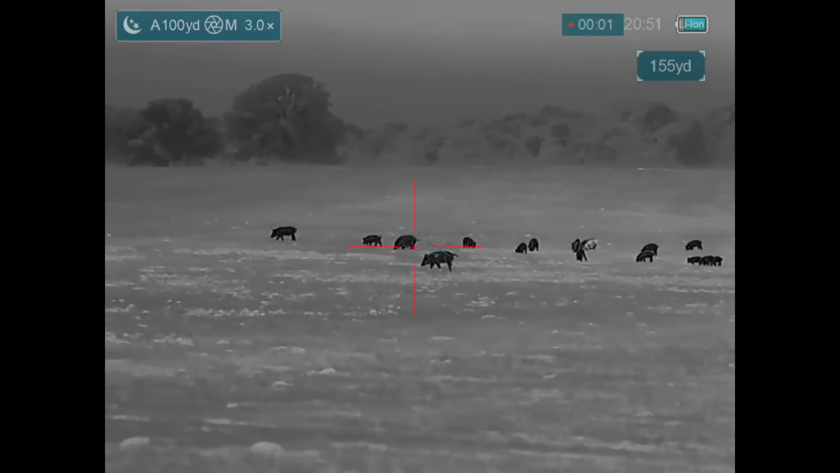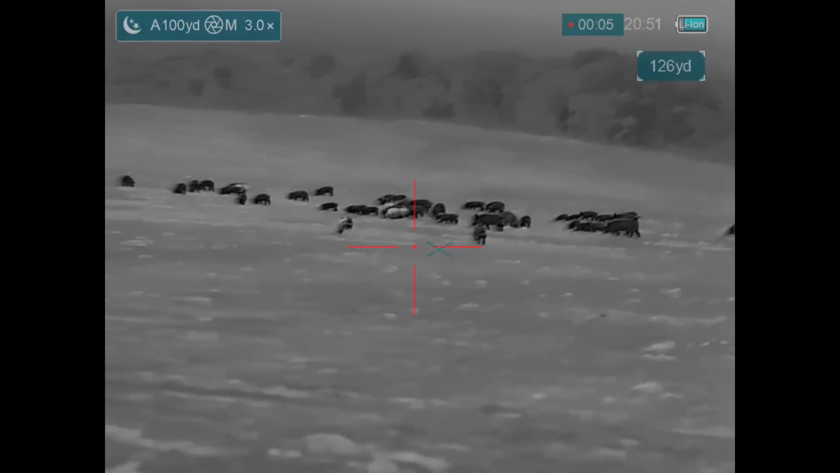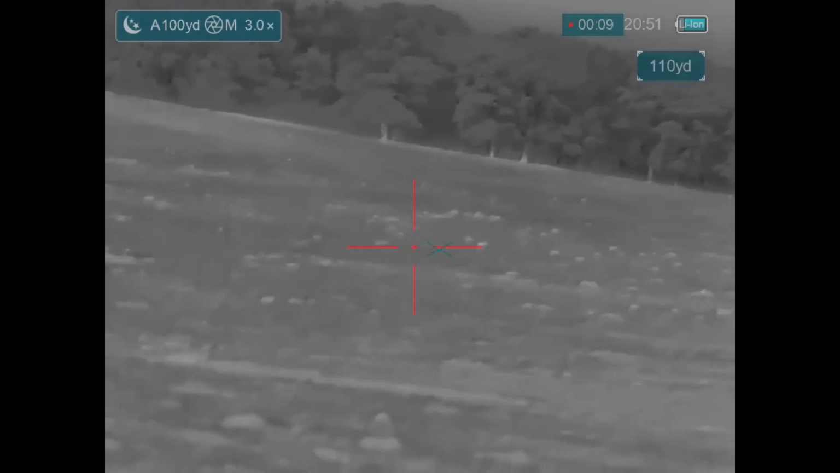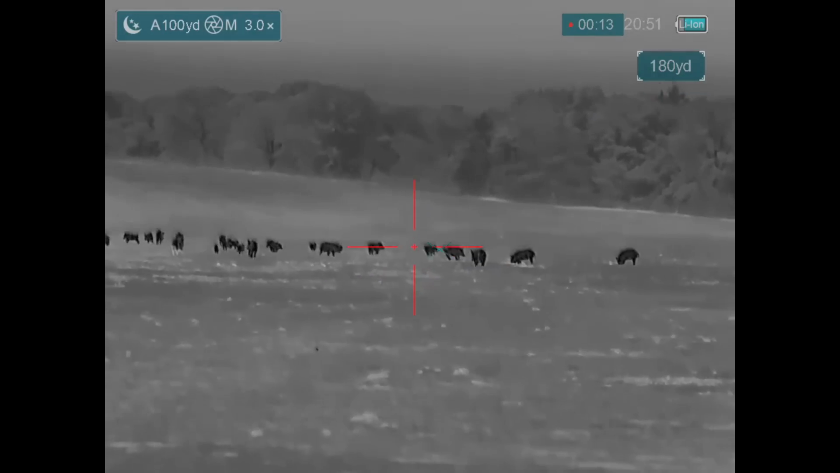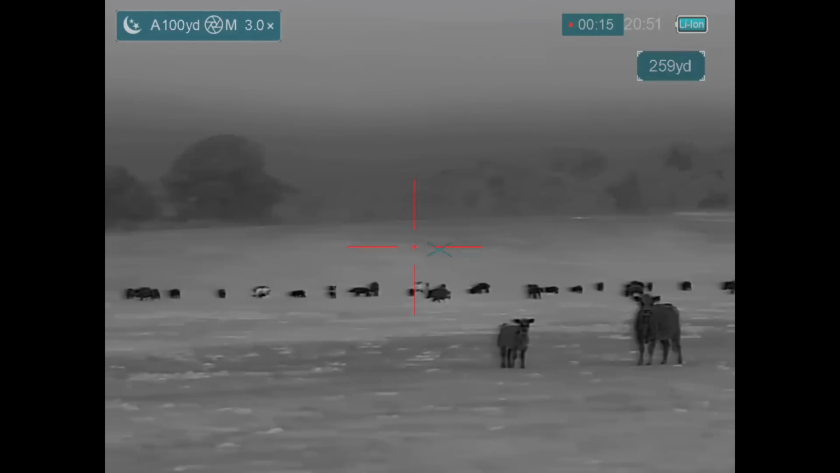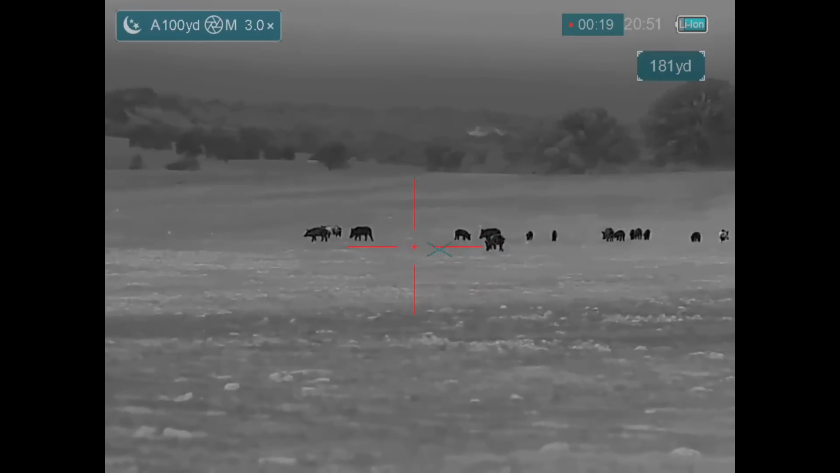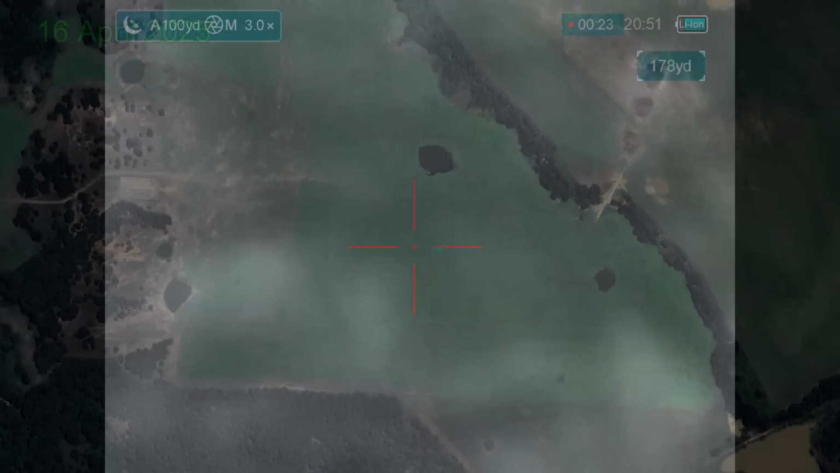Now here they've passed by me, and I've got the wind more or less in my face, and then the 2 closest hogs take off running, and I don't know why. I think they're spooked by me, but no, cattle are chasing them. And they chased away the hogs. And that was as close as I ever got to them, and I didn't want to try any longer distance shots in the high winds, and so my goal was to return the next night.